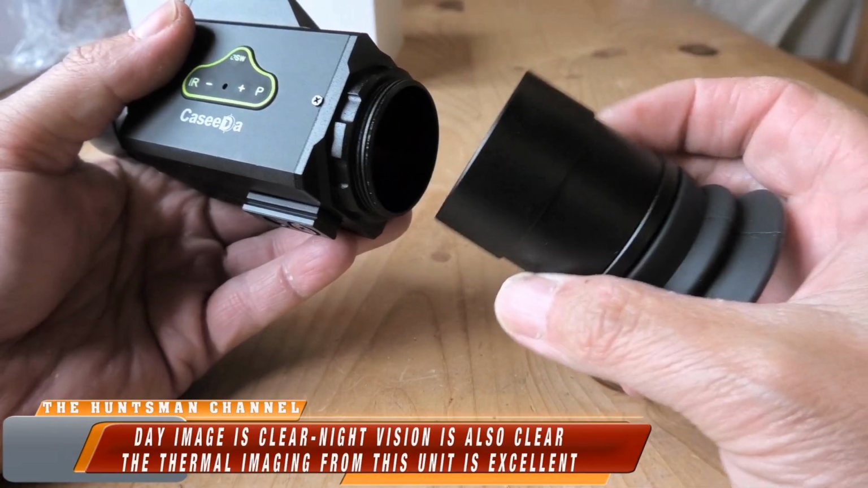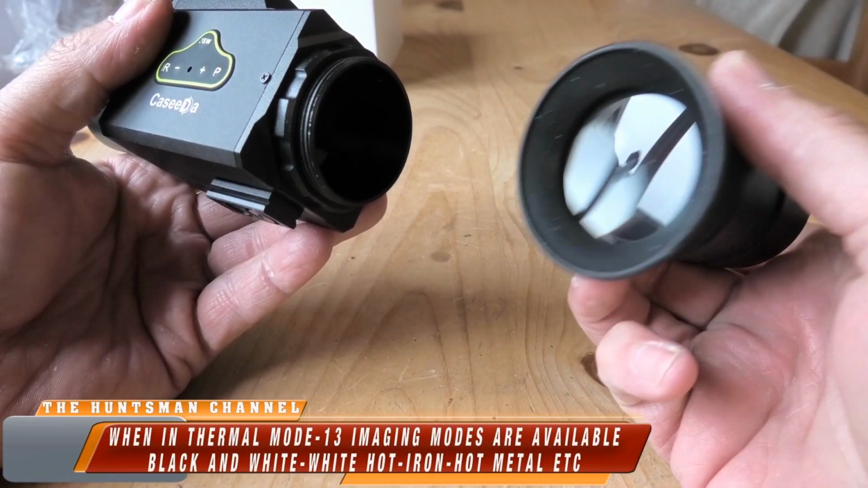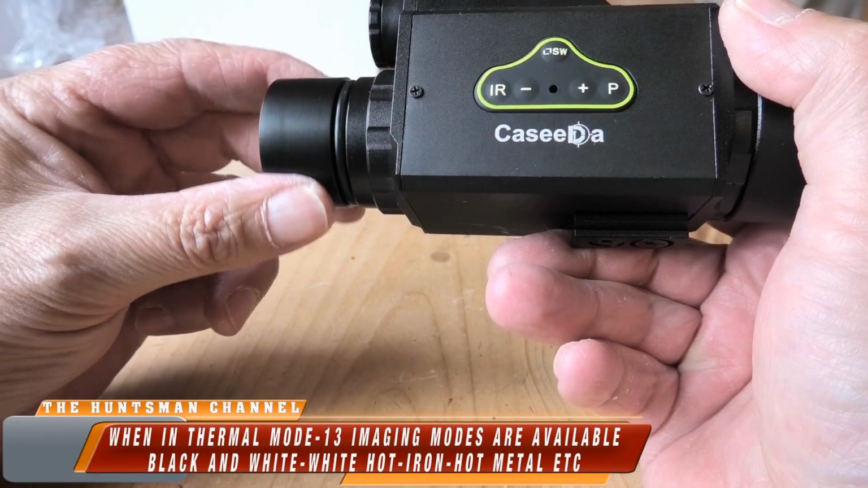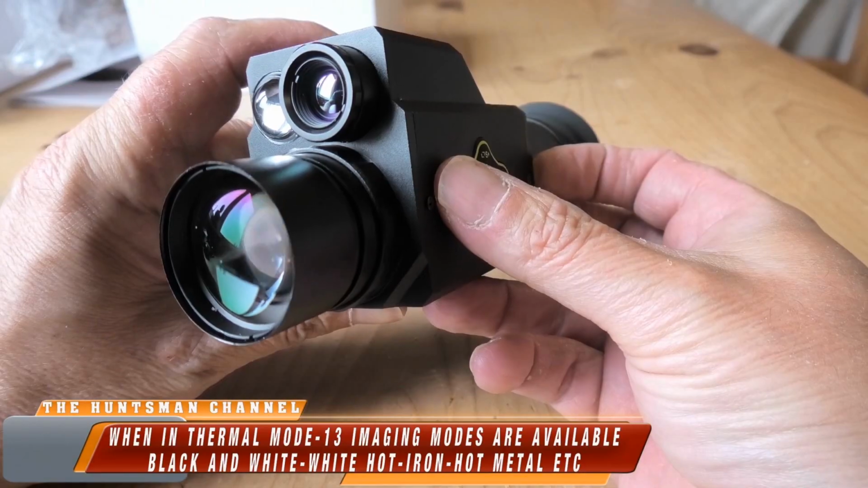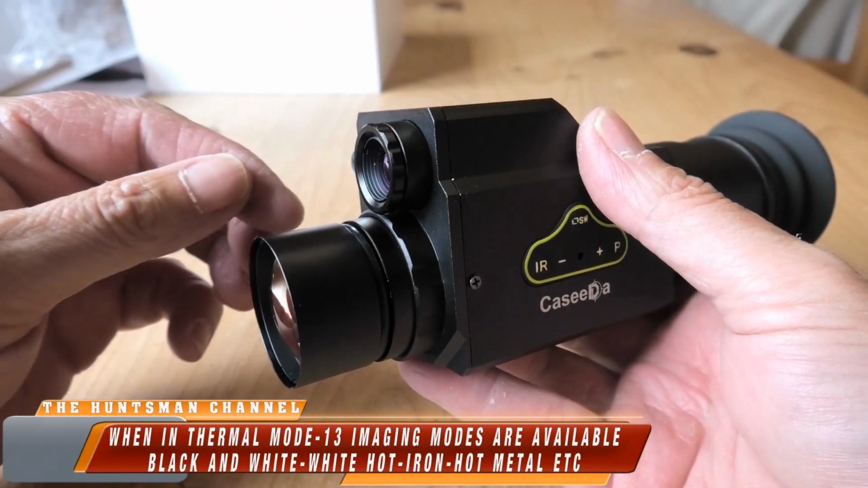I don't know if I was supposed to remove that, but you can. Now, the focus ring, nice and smooth, if somewhat tight. Now, on the front of the unit, you have the IR and the thermal focus ring, or the thermal lens.